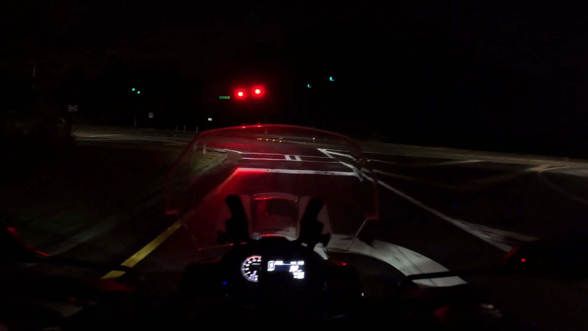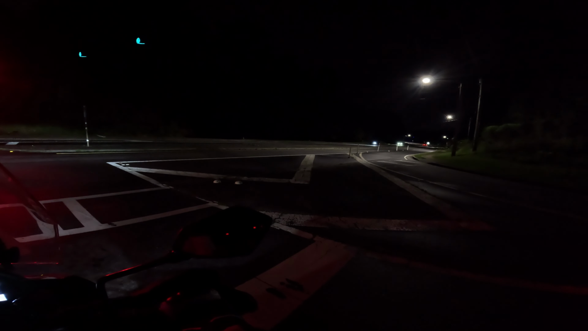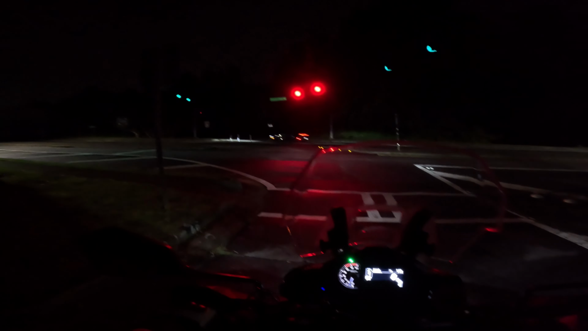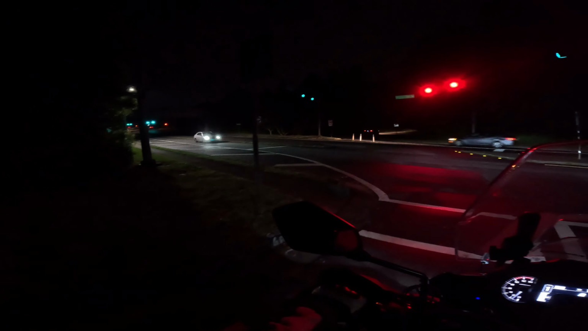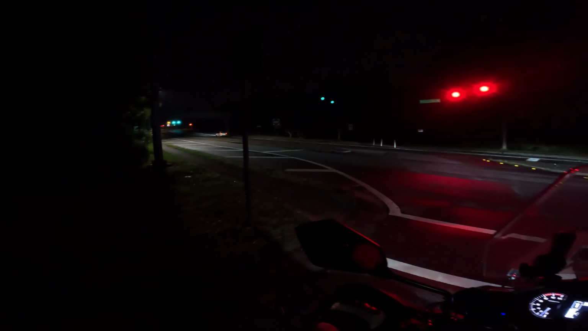Come on, trip the sensor, trip the sensor. Come on, baby. I thought that was another motorcycle. Nope, it's a car with one headlight. With one headlight. I might be sitting here a minute. Gosh, I might just have to go. Dead red. Come on.